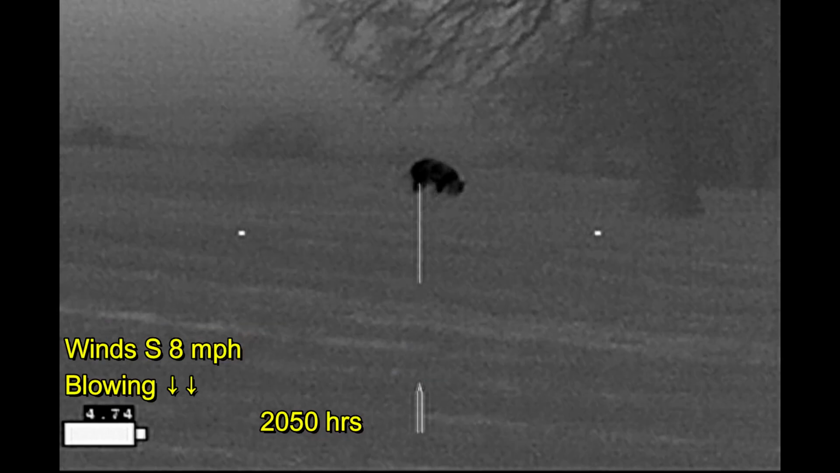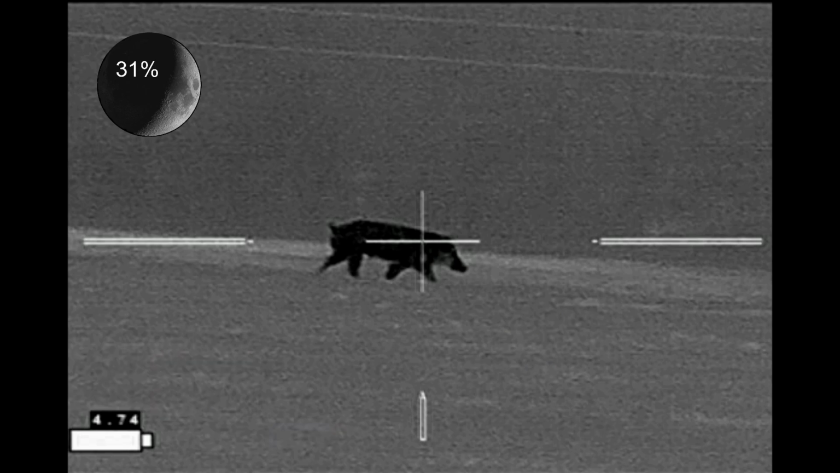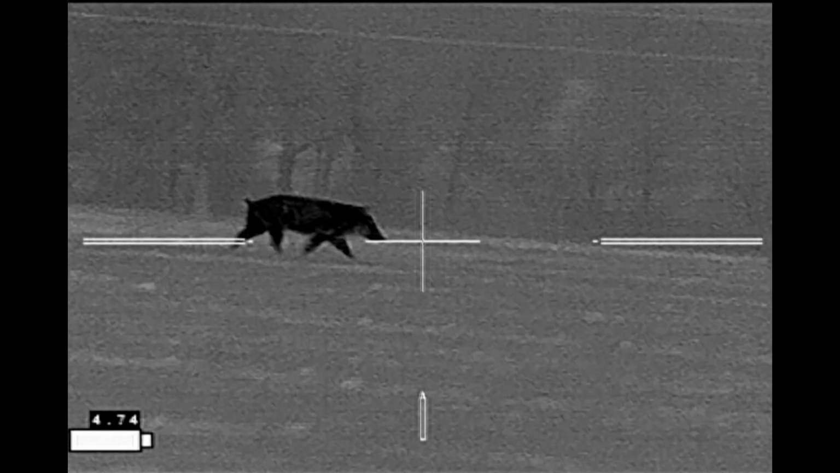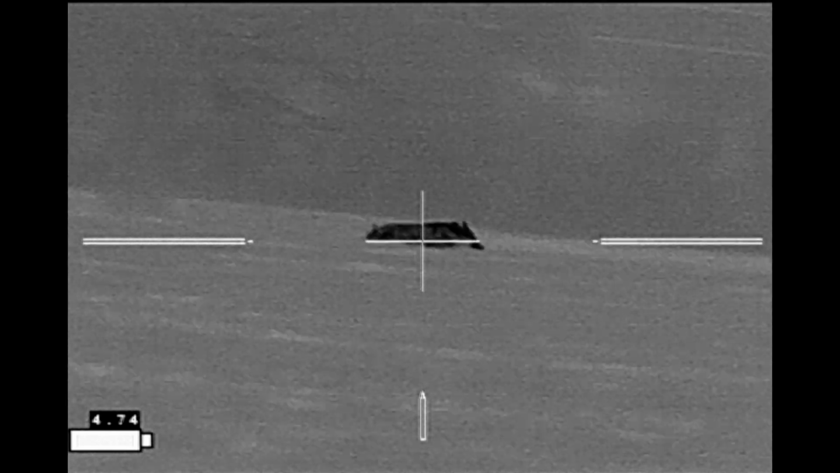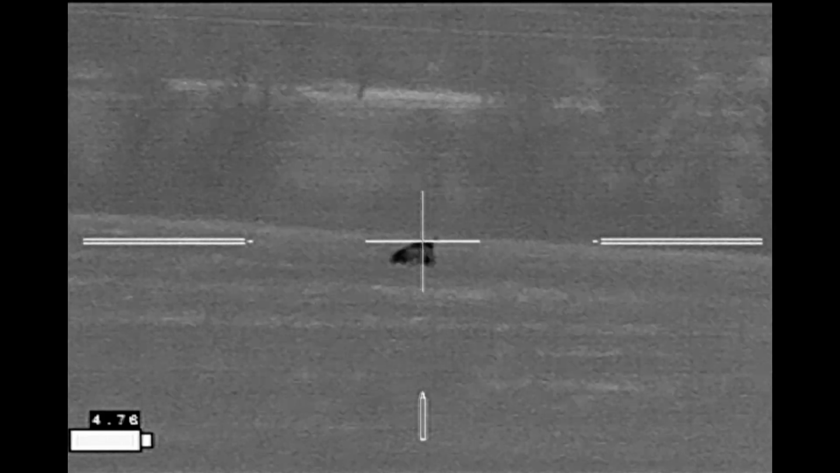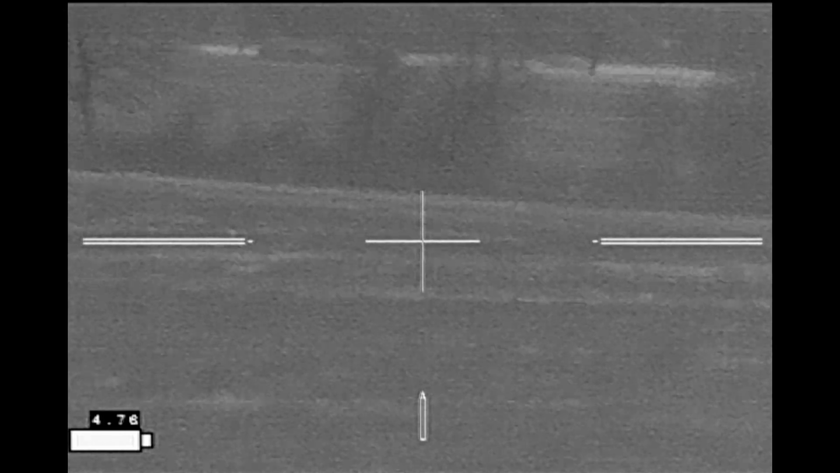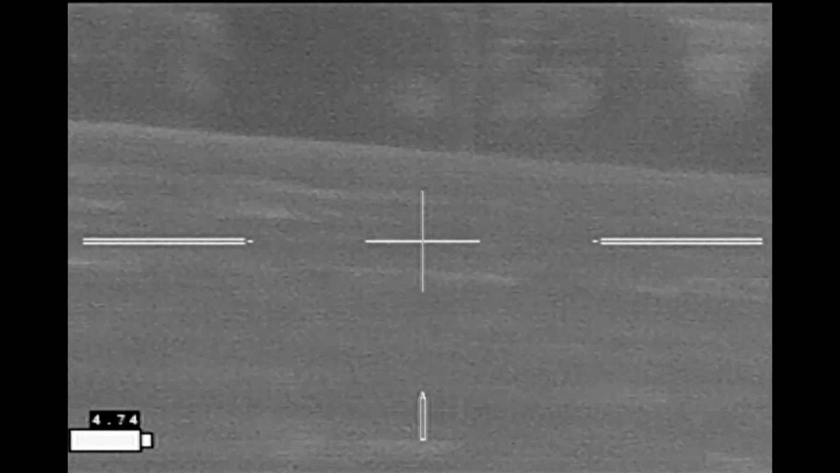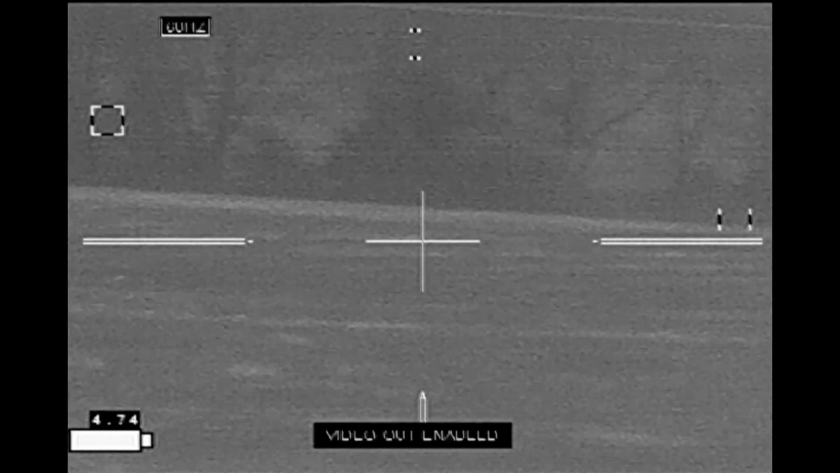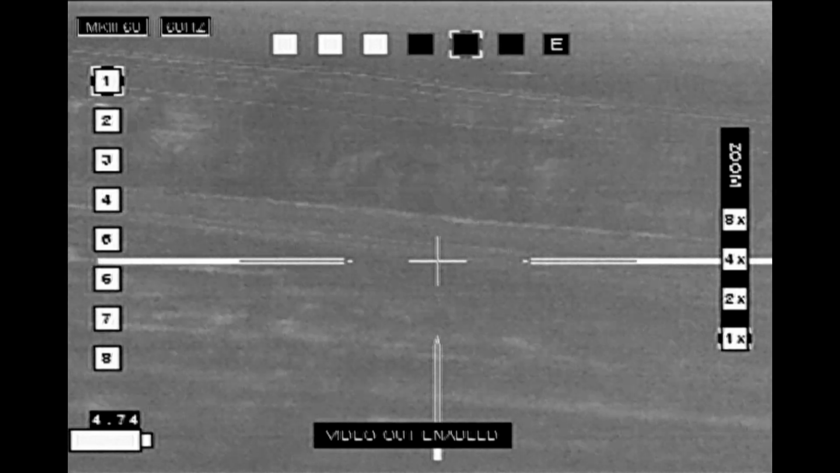Now I've come around where I'm downwind of the hog, and as I make my final push, the hog actually sees me and starts taking off. That shot hits. I'm pretty certain that shot missed. And I follow the hog as it runs. It's got a long way to go before it makes it to the neighbor's property. And it just disappeared. I'm thinking at the time, the earth has swallowed up this hog, as there are no holes in this field.